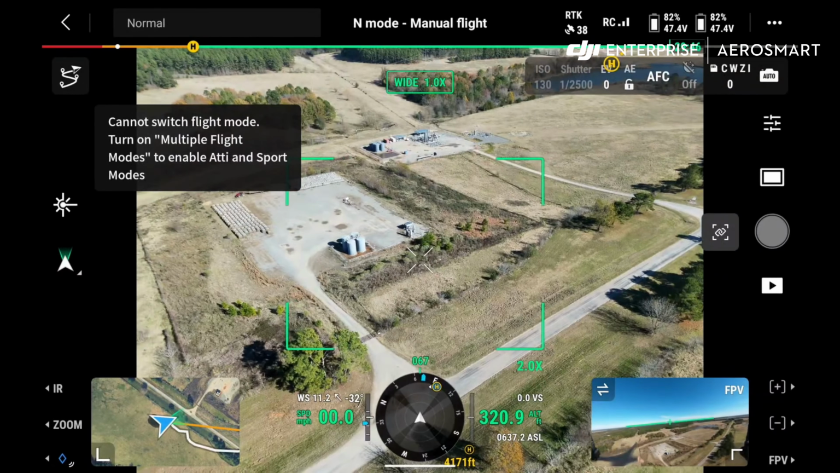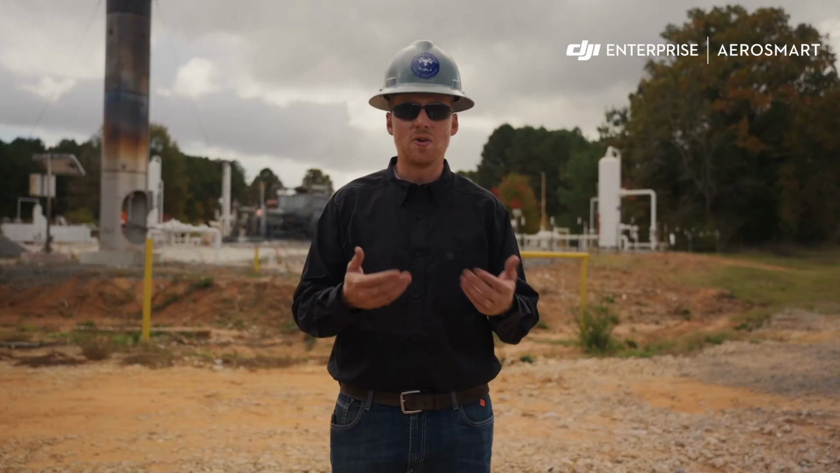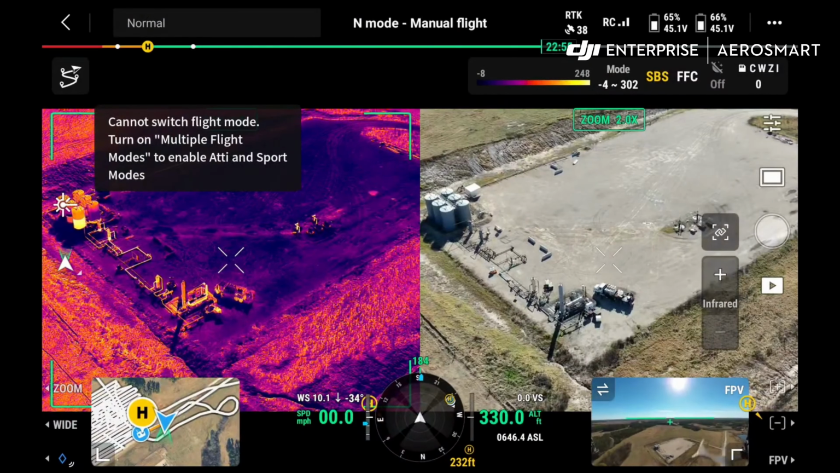When you initially boot up the H30T, what you're gonna see is this main screen with all these options. The options off to the side here, you're able to switch to IR or you're able to switch to zoom. So that's your infrared is the IR. We're gonna start there. When you switch to this, you have several color palette options.